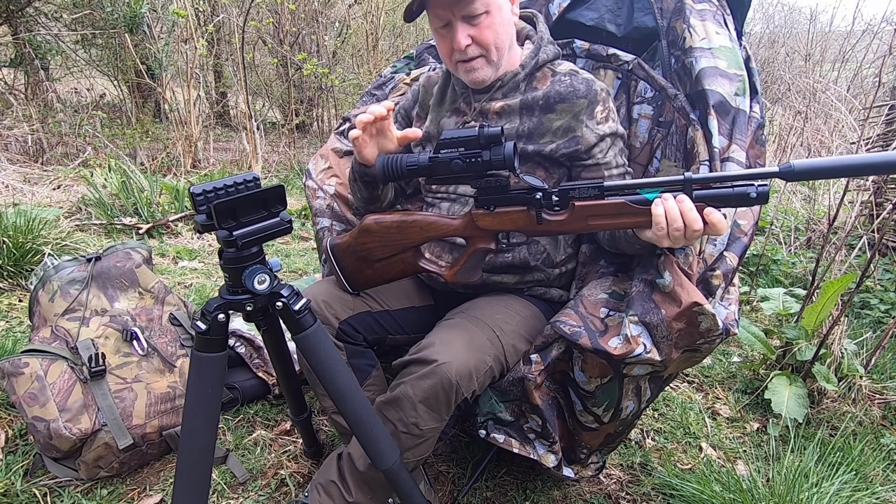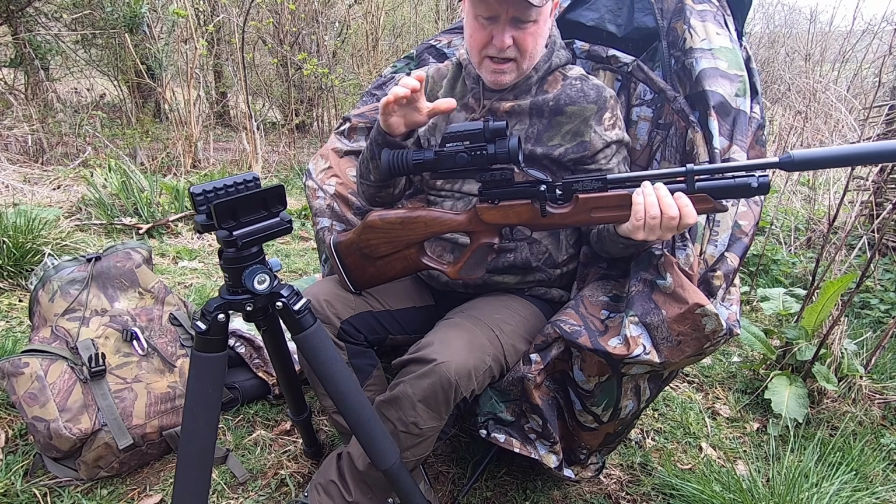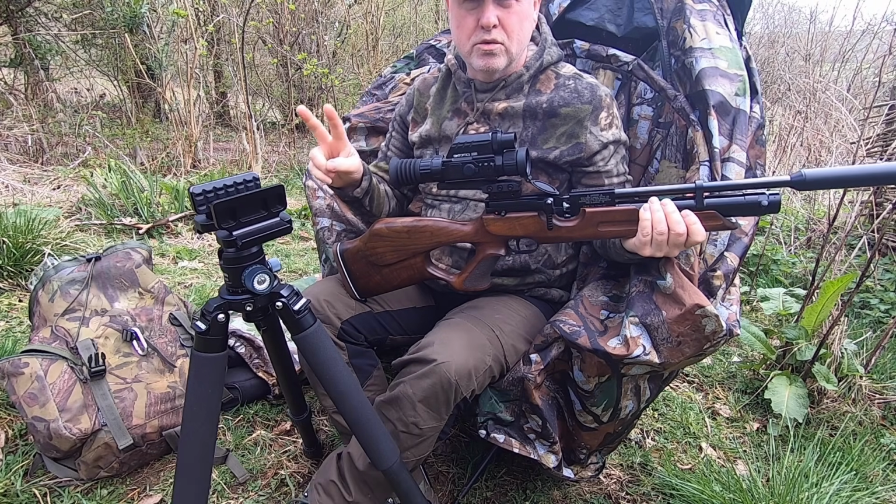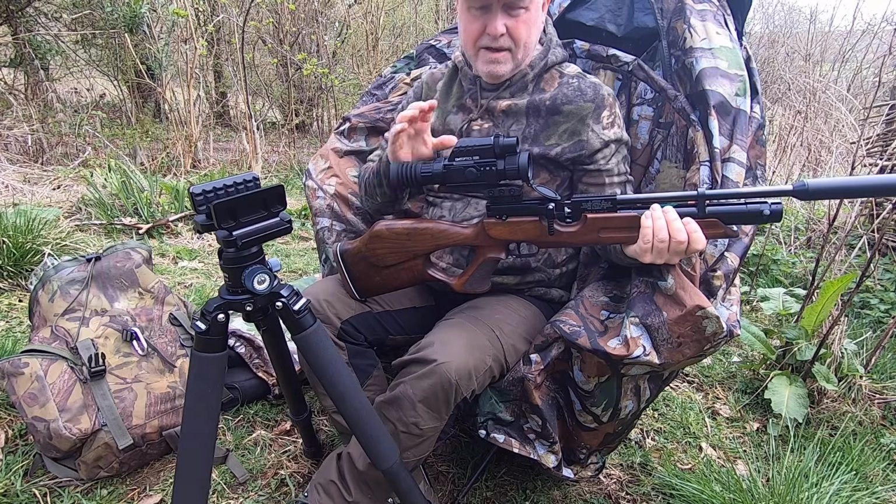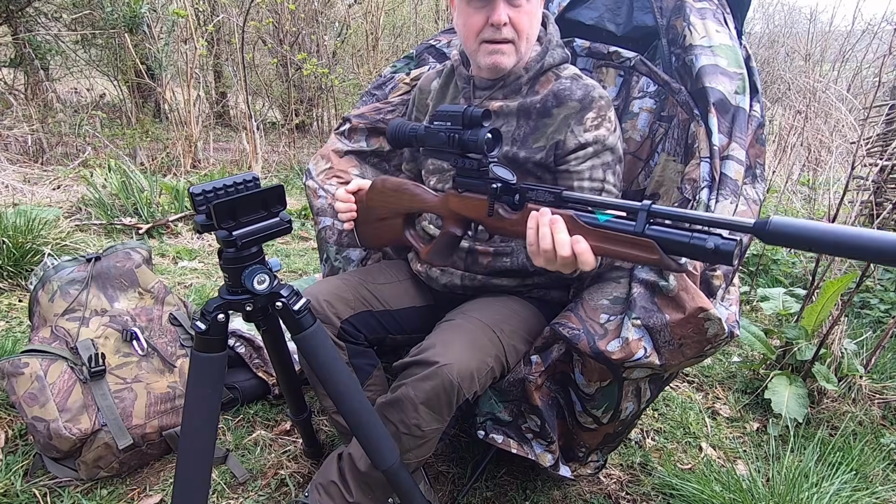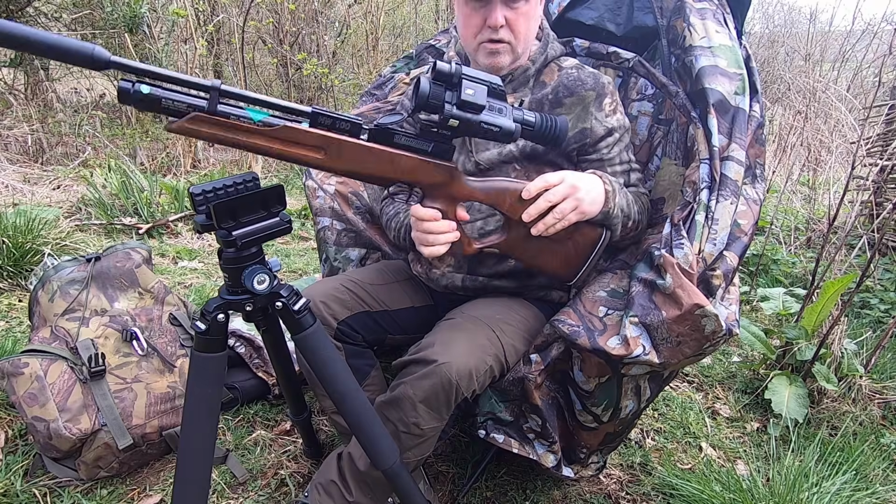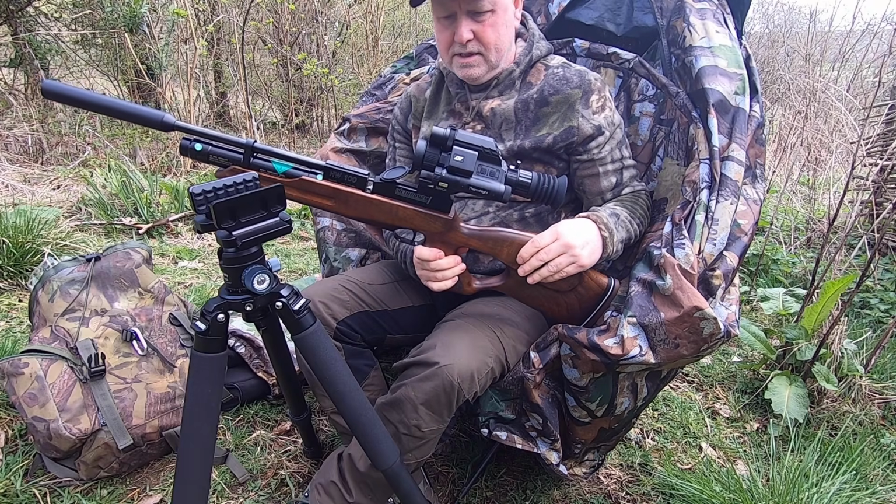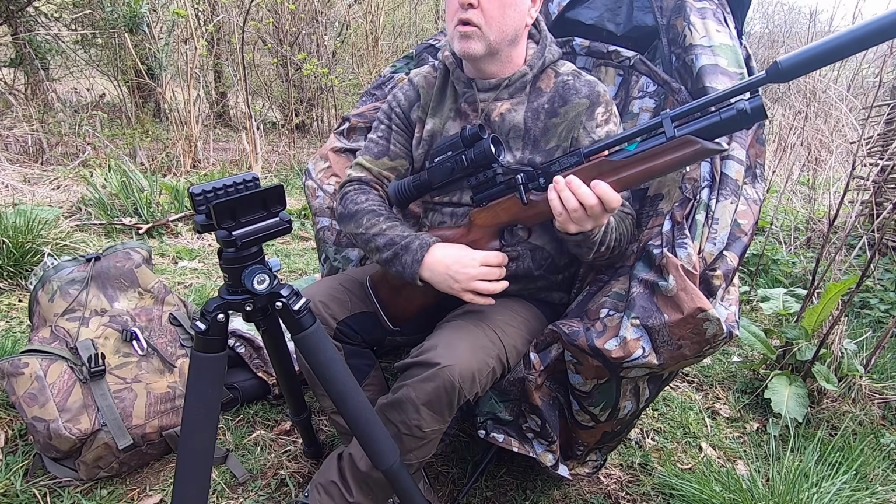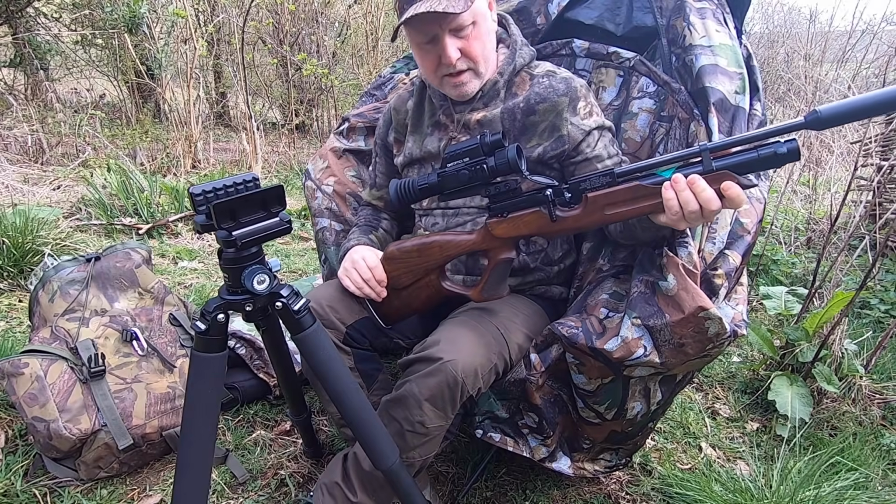But what I really want to talk to you about is the ThermNight. Now I've only had it a couple of weeks, and I've only been out twice shooting with it, doing pest control if you like, and once for an hour just to set it up. And I am so impressed with it. Of course it's a good bit of kit, but I'm mightily impressed. So I just want to share with you what I found in the tiny bit of time that I've used it, and why it's so good.